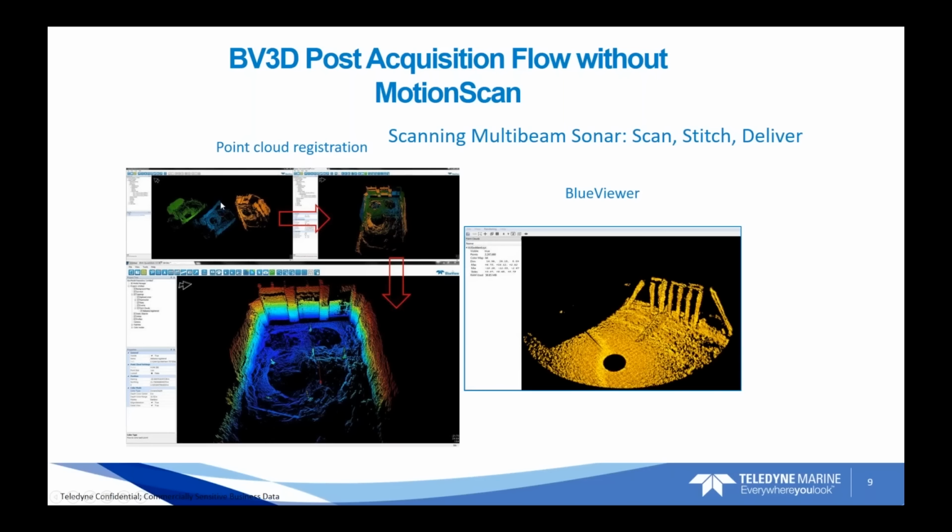So in this example, we have 3 scans that are of their own coordinate system, with the center being the 0, 0, 0, as I mentioned. And we manually drag and drop them on top of each other to be a best fit.